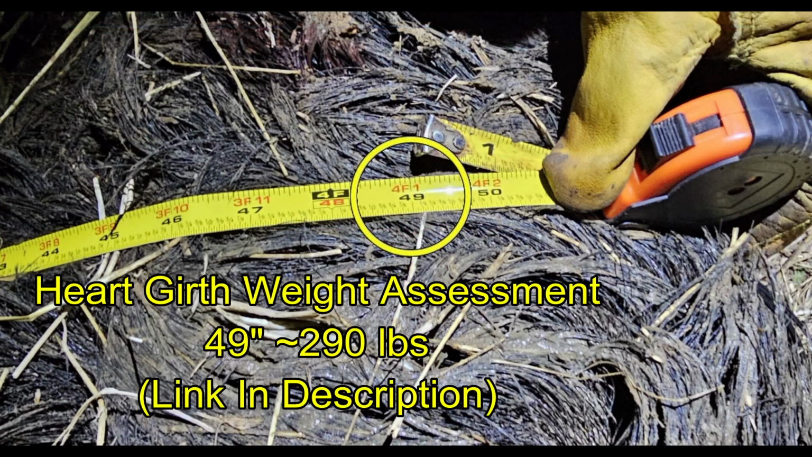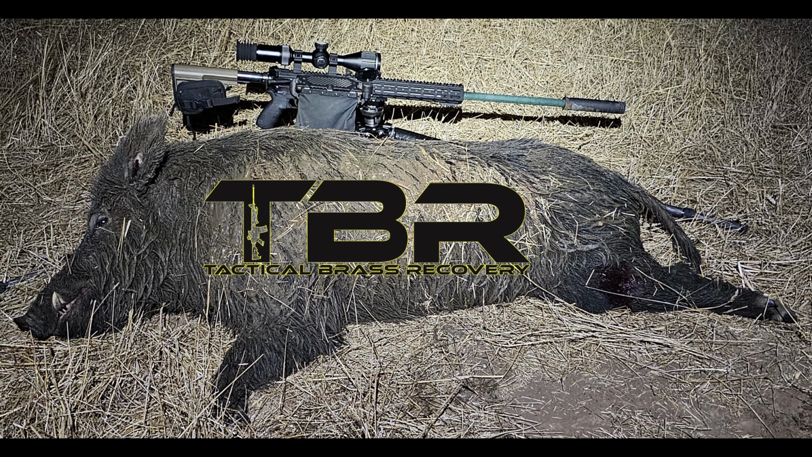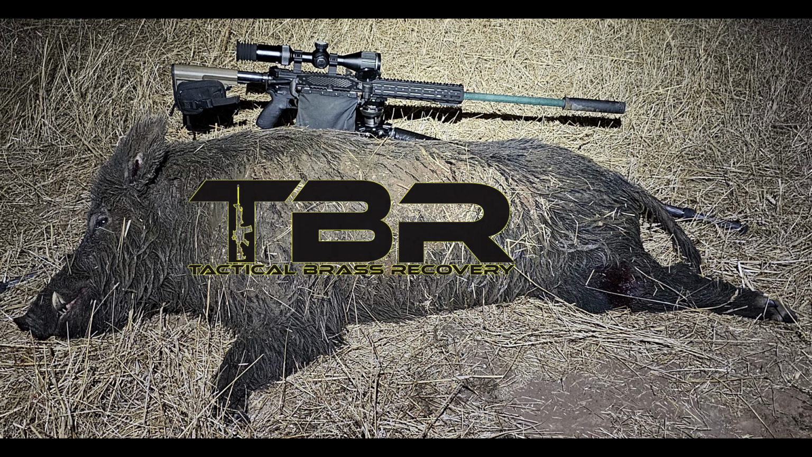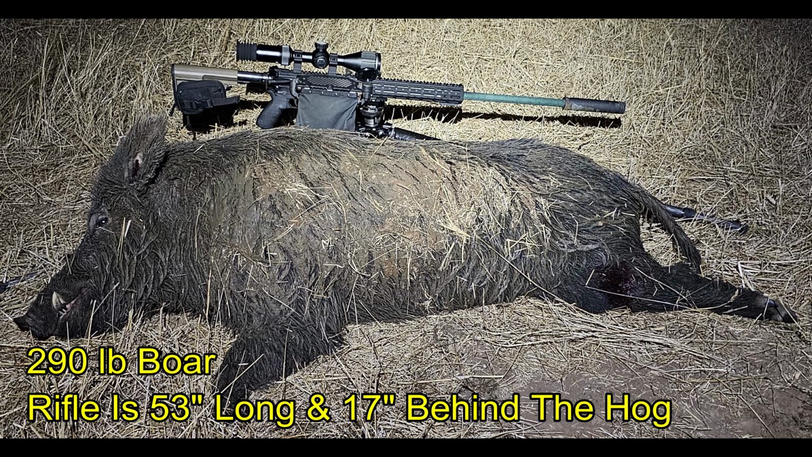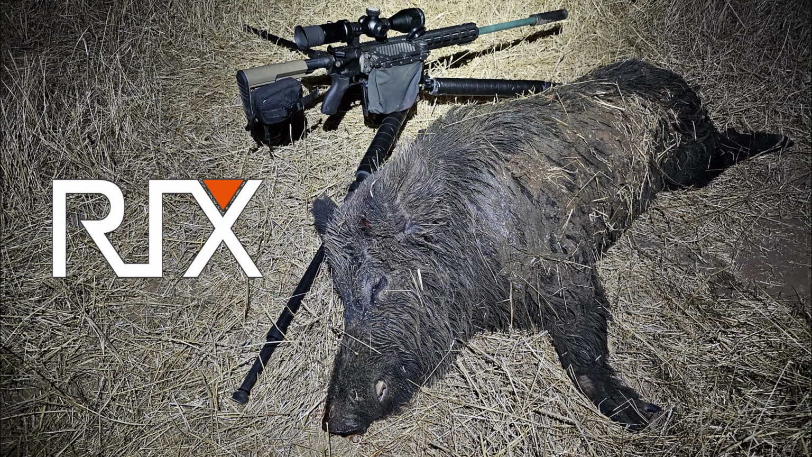Alright, using the heart girth measurement, he measured 49 inches, which comes out to about 290 pounds. Brass catcher by Tactical Brass Recovery. Here's my rifle in the back with the 28-inch barrel and the suppressor on it. It's 53 inches overall. And as you can see, this is just a nice large hog.